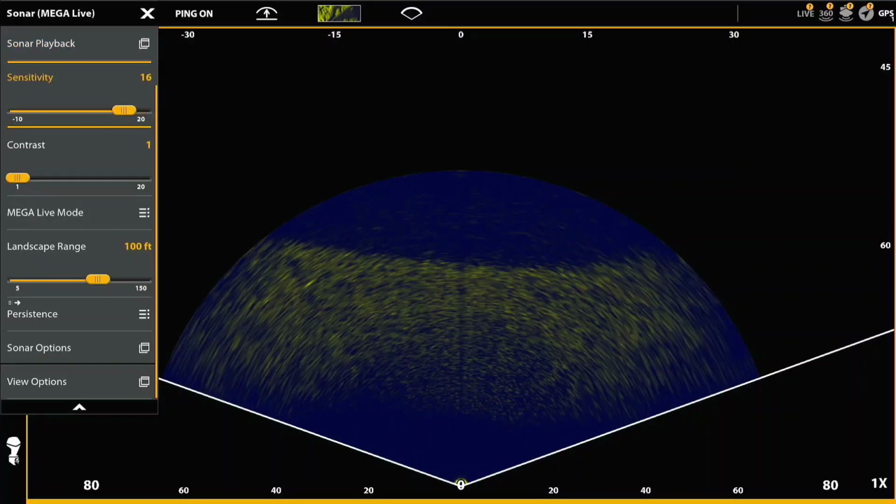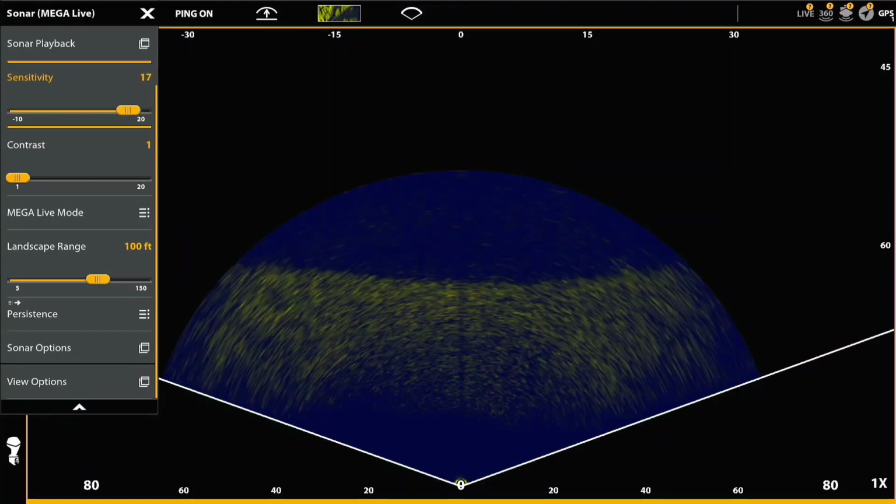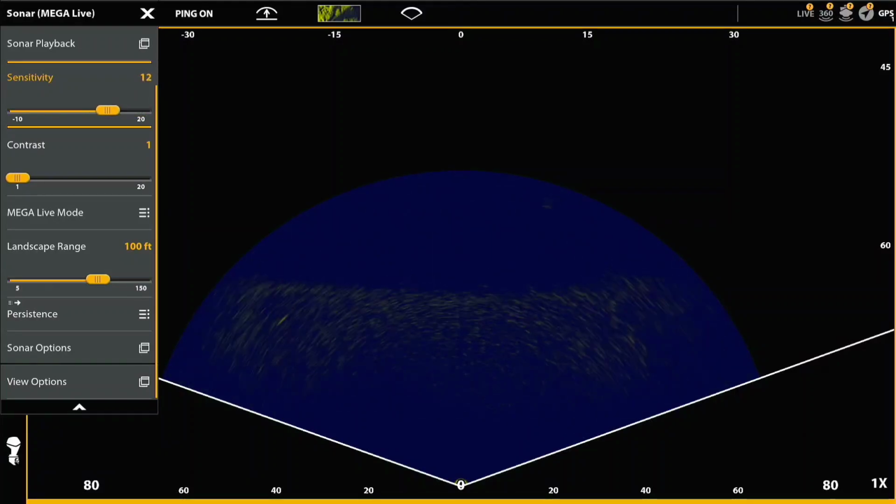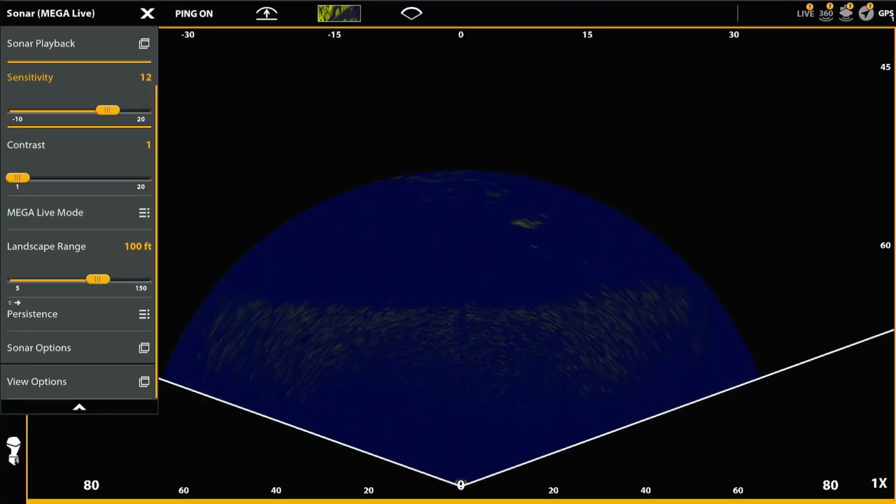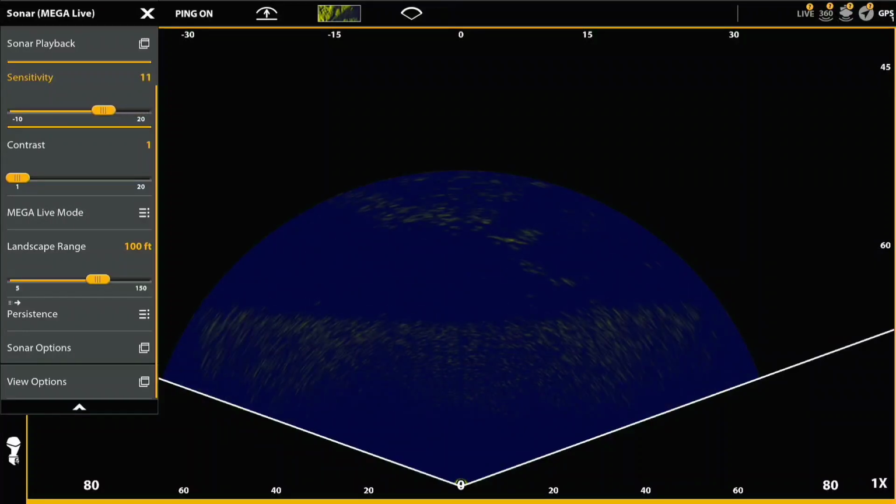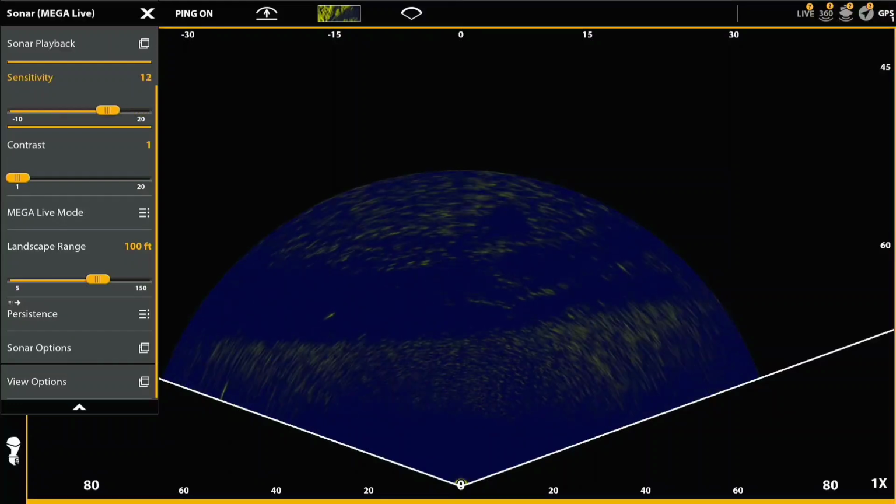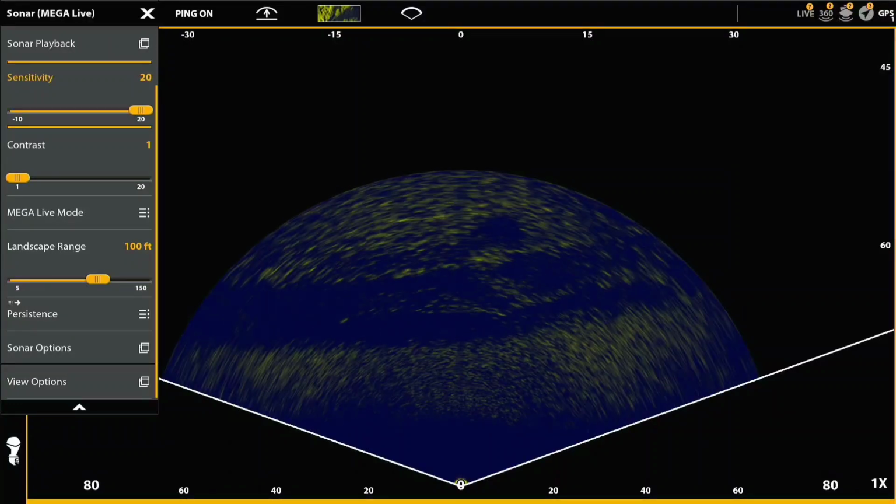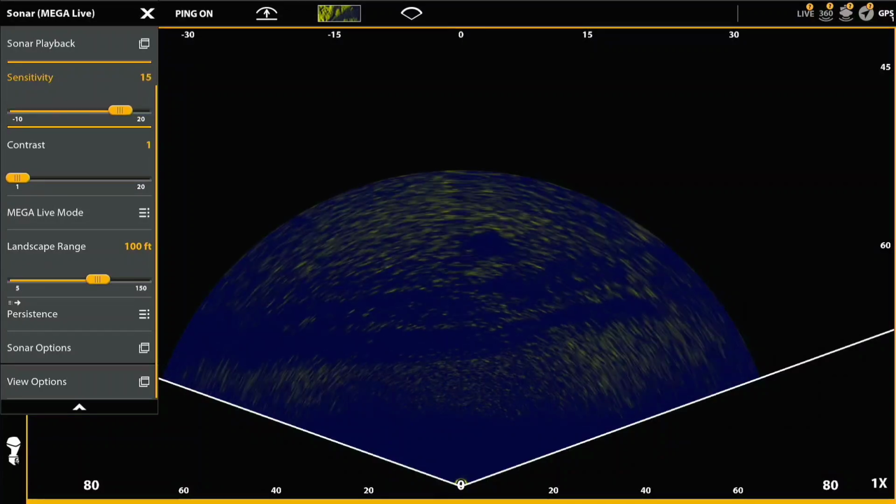So what we're doing here is we're going to change the sensitivity to see what impact that has on the image. And what I'm going to do is just sort of go back and forth between 15 or 10 and 20 in that range, just to see what difference that makes as the fish appear, and as the bottom, to see how it changes the bottom and the fish. So I'm just going to go back and forth with sensitivity.